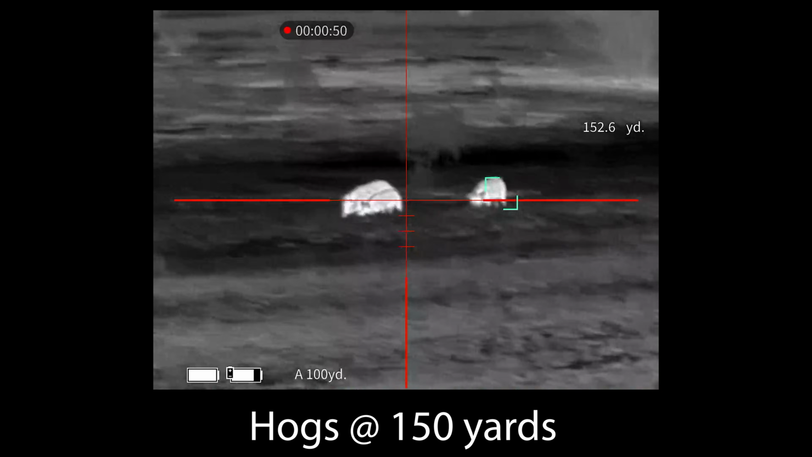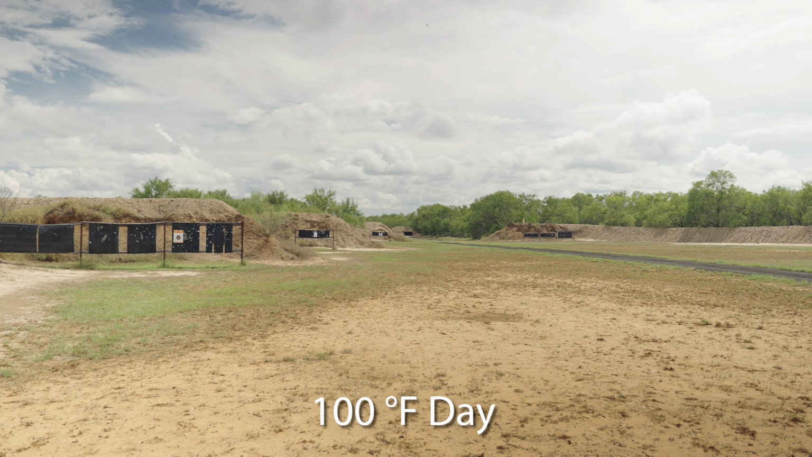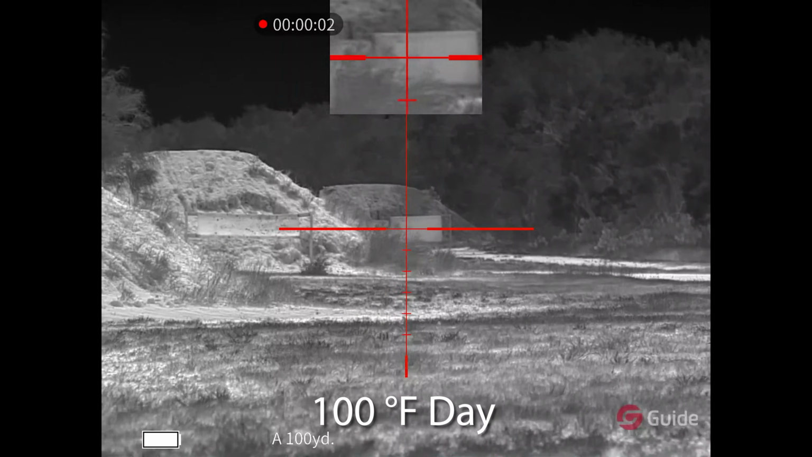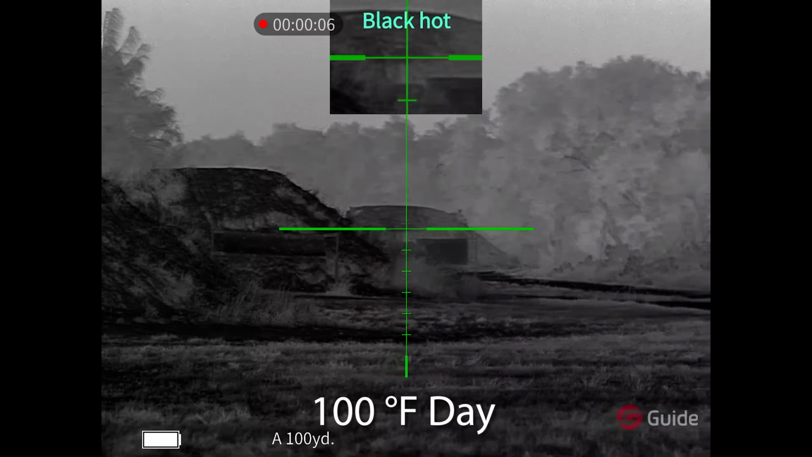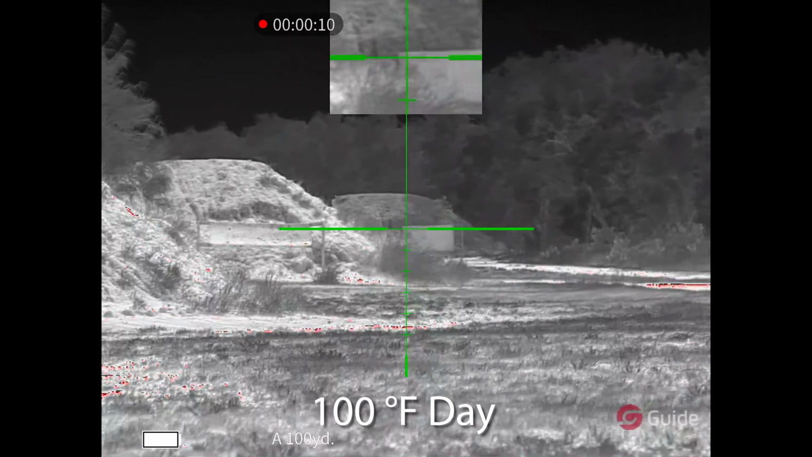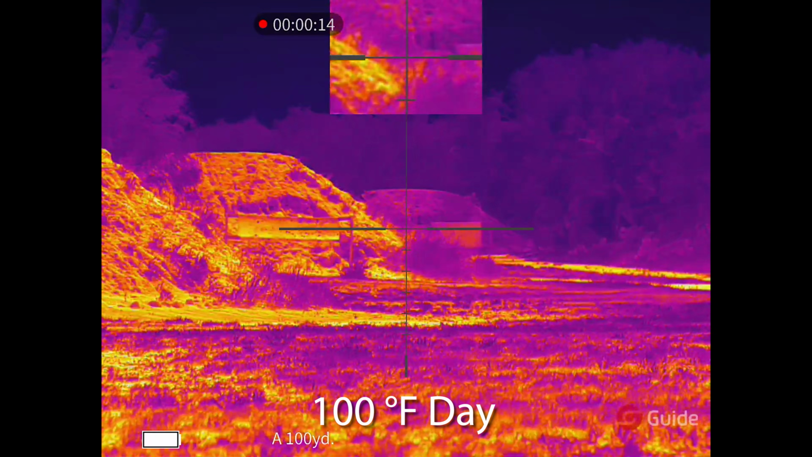Now, I have been using this for 90 days, and I point that out because 90 days ago it was still triple digits here in Texas, where I've been testing this out. And that is where thermal optics do the worst. When the ambient environment is just as hot as living things, then typically it all kind of washes out. You lose a lot of contrast, but that wasn't really the case on this optic. I could see things very, very well and without difficulty.